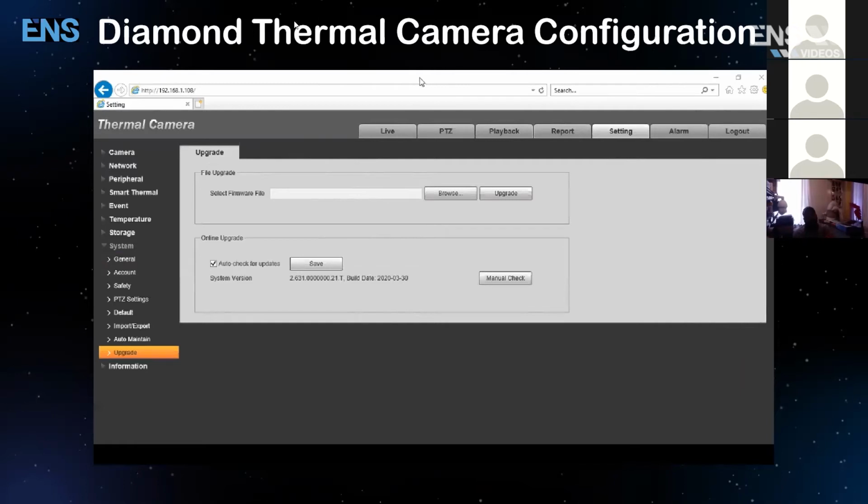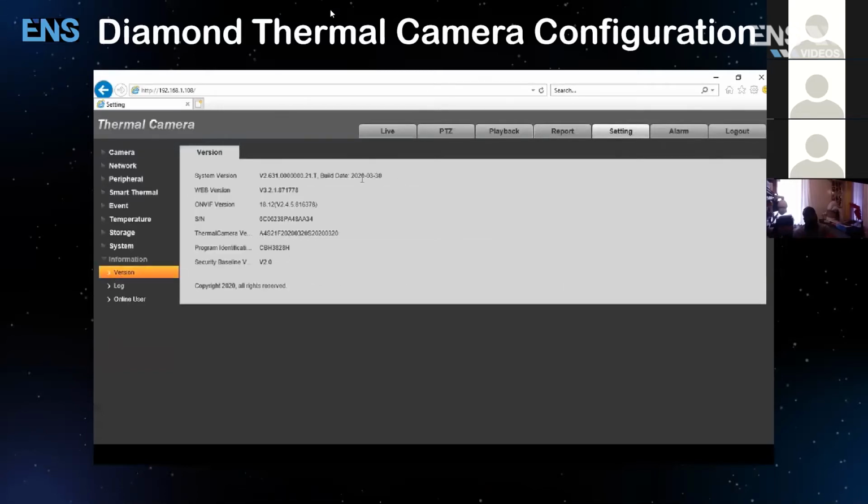Once the firmware is upgraded, then you want to go ahead and go into Information, and then verify that it has been upgraded by checking the build date. First one is under System Version. Here the date, and also the thermal camera version. The date is here as well.